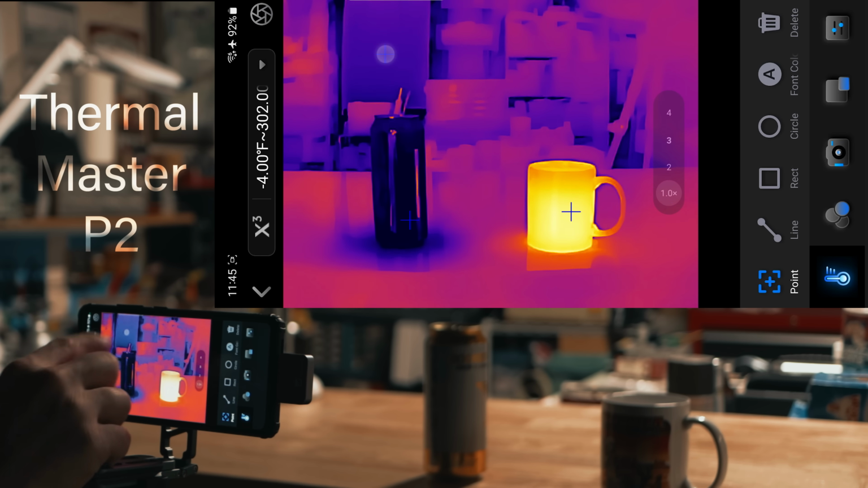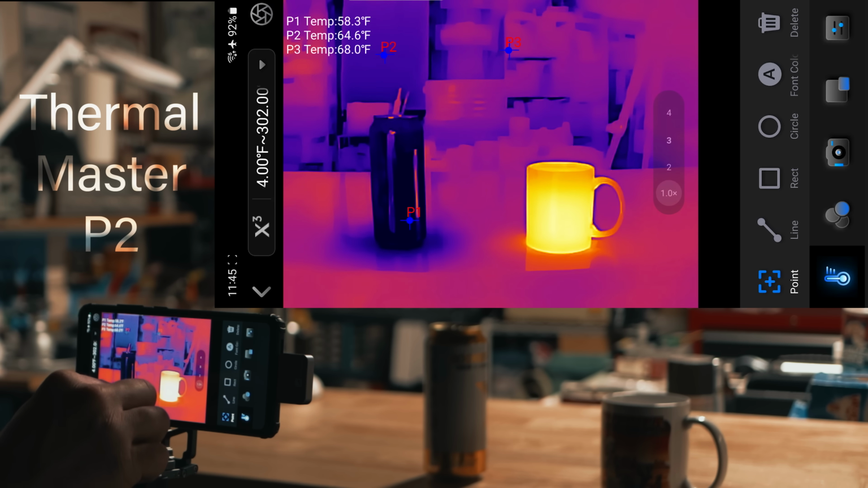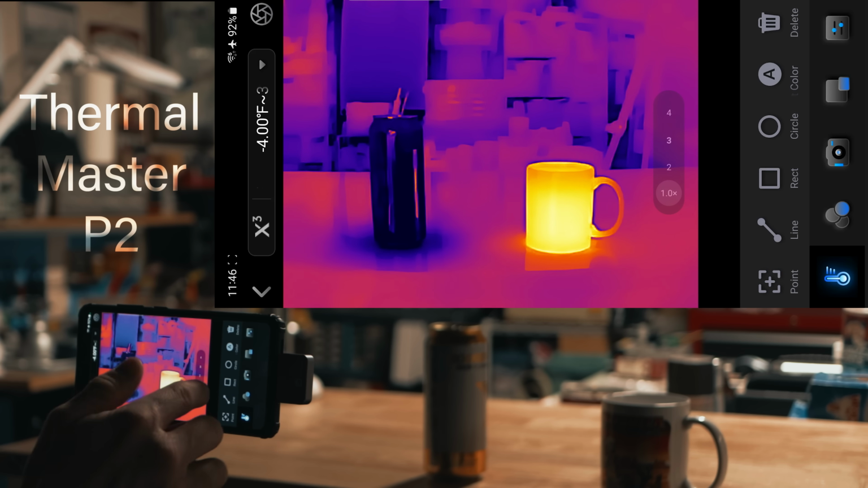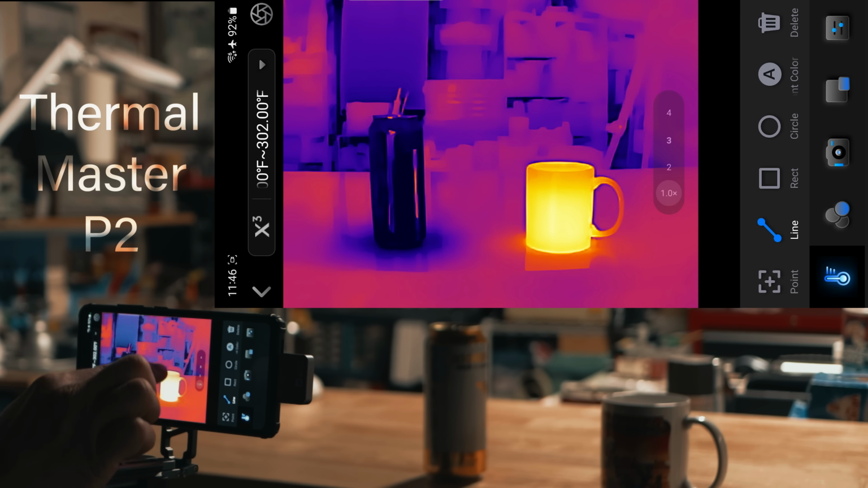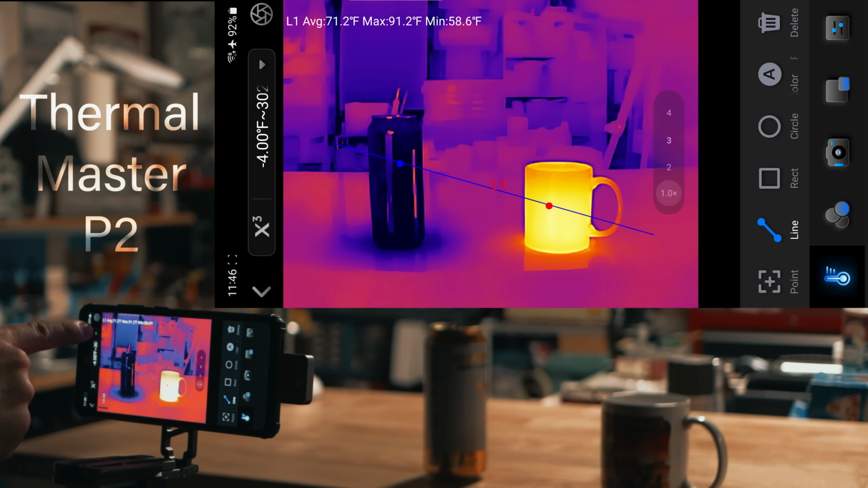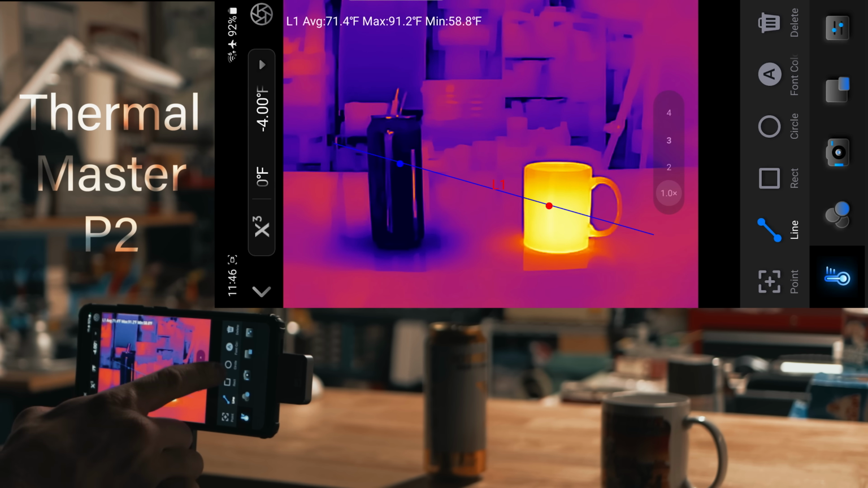And then we can do another one. We'll look at the window, 64 degrees. Let's see if we can, oh, it just kind of cycles through them. So 3 points. You can go up to delete just to get rid of them really quick. This is cool, you can do a line. So you draw a line through both the cups and it'll tell you the average and also the maximum and the minimum. So you can see where the hot and cold are on the drinks, and delete that.